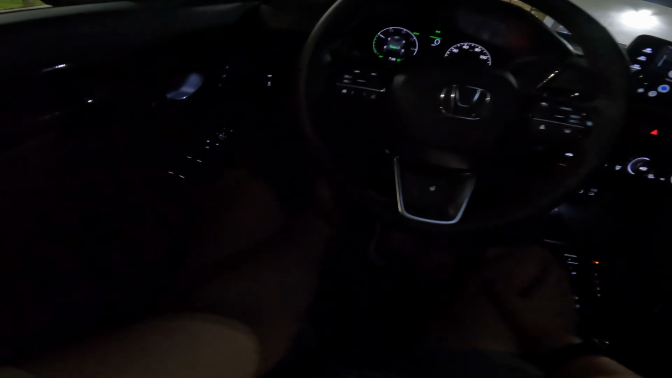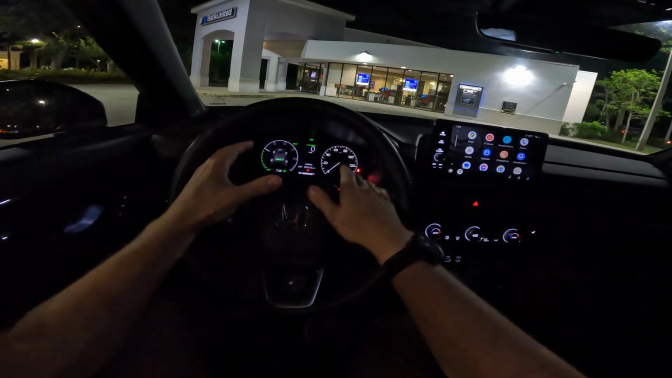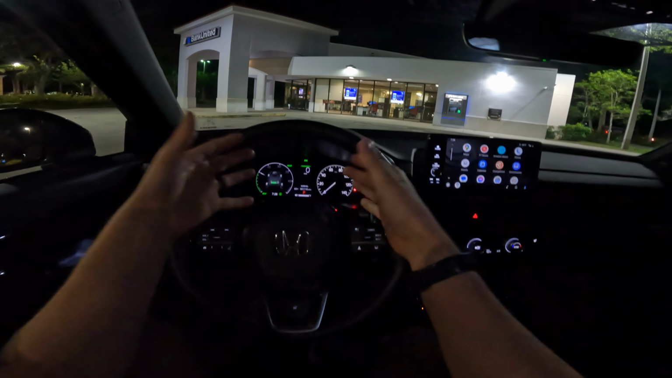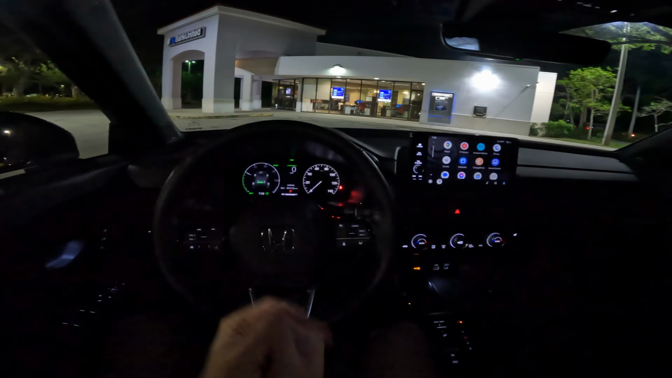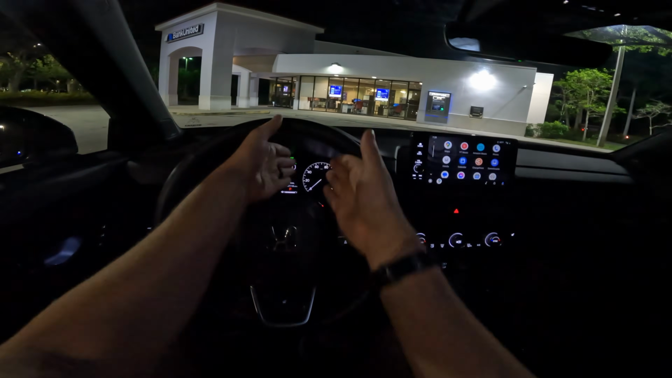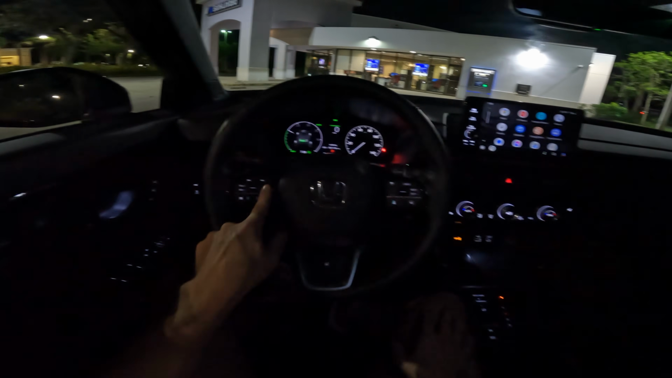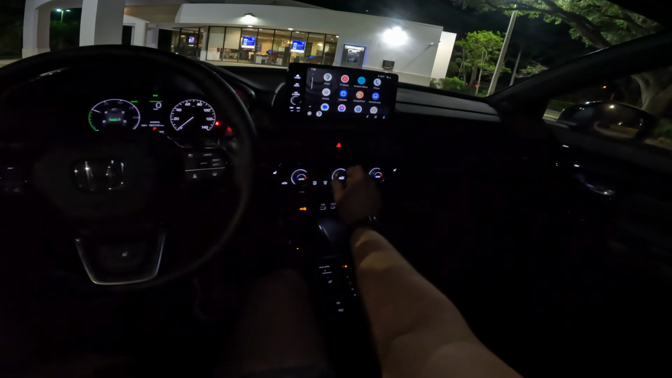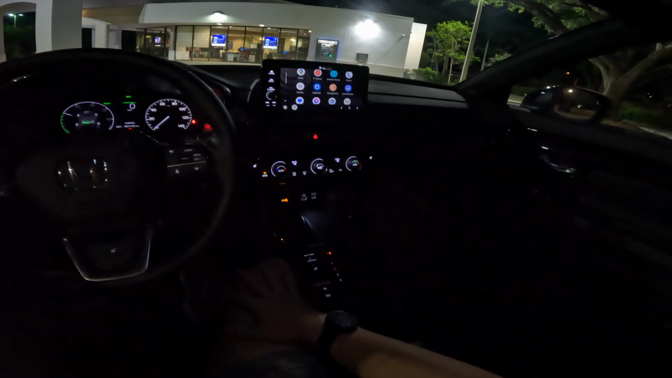We have illuminated footwells down here, and the illumination behind the steering wheel is very clear, very bright. You can barely tell that this is analog and this is digital. Honda's done a good job, even at nighttime, making sure they look about the same brightness, even though the analog brightness is a tad bit brighter. We have illumination of the buttons here on the steering wheel, and we also have illumination of your climate control. Very simple, very easy to use here at nighttime, just like it is during the day.